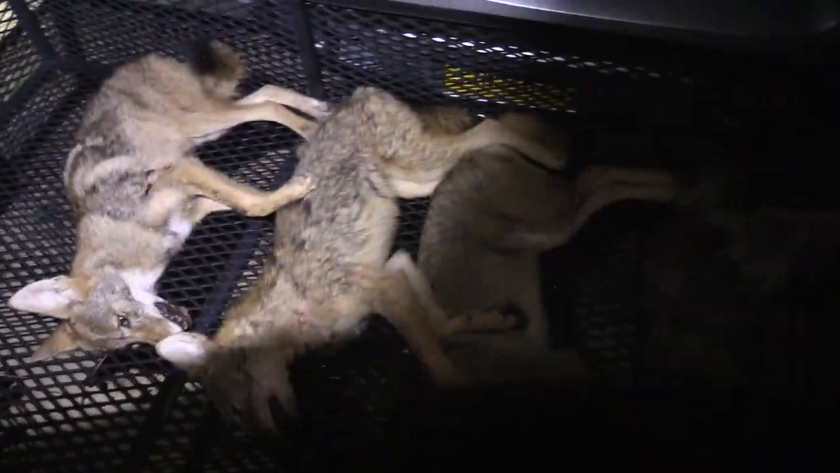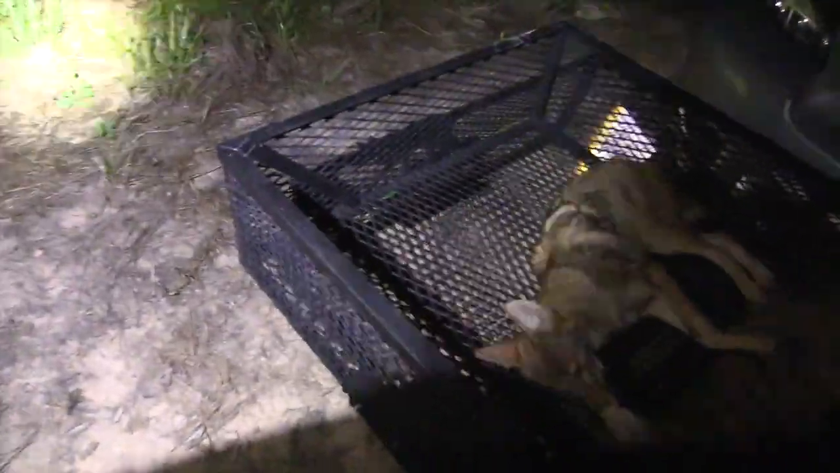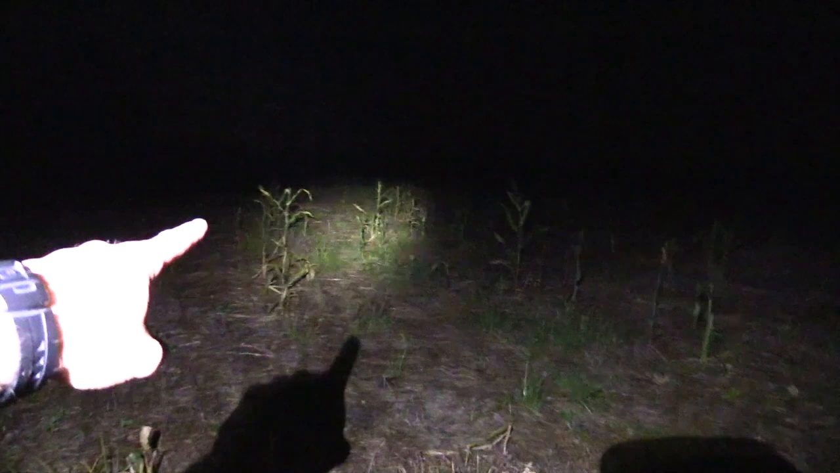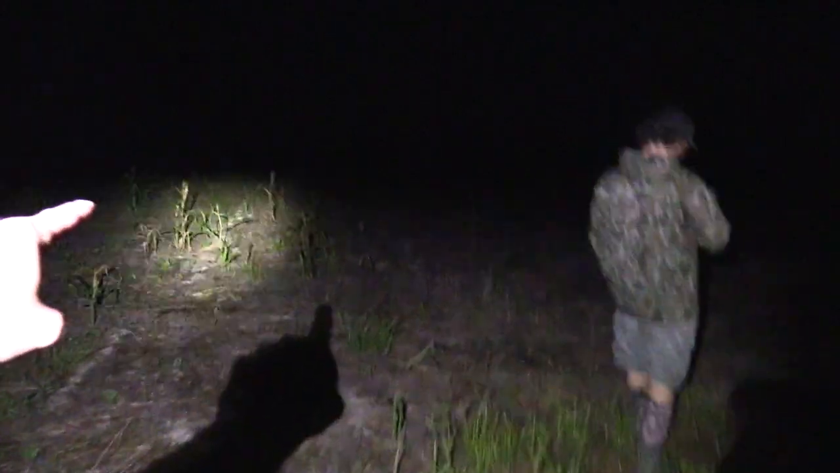I'm so sorry that I did not hit record, but crap literally hit the fan. This was the definition of crap hitting the fan right there. The first dog was standing roughly right there. Second dog took off running off down through there, and somebody shot him running somewhere in that little area back through there.